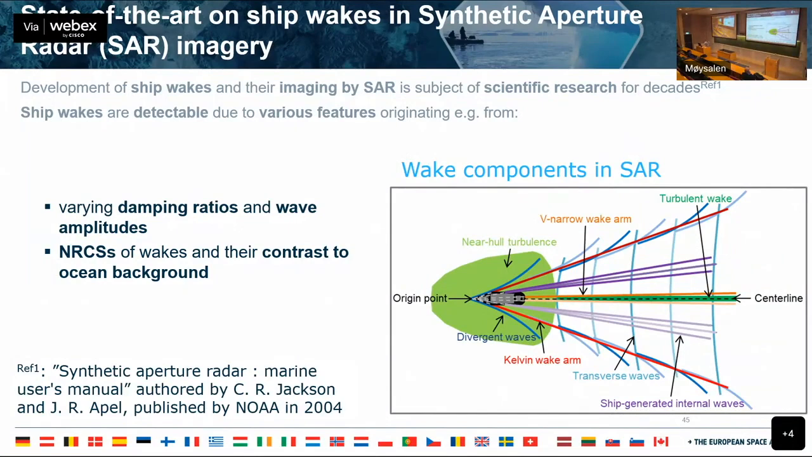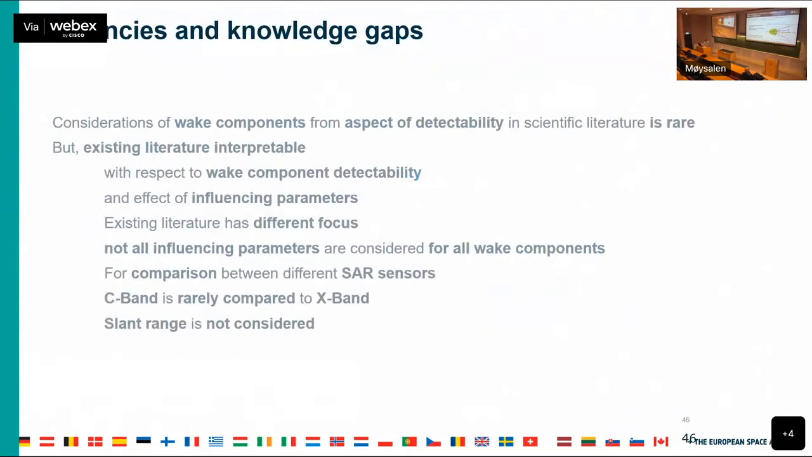So he first breaks down the different features of the ship wakes that we can see. So these divergent waves, these V wake arm, this turbulent wake, transverse waves, ship-generated internal waves, and even the Kelvin wake arm. And some of the knowledge gaps, so he did a pretty extensive literature review. I'm not going to go through all of them, but one of them here is C-band and the rare comparison with X-band radar. And then also the fact that the slant range is typically not considered in the literature.